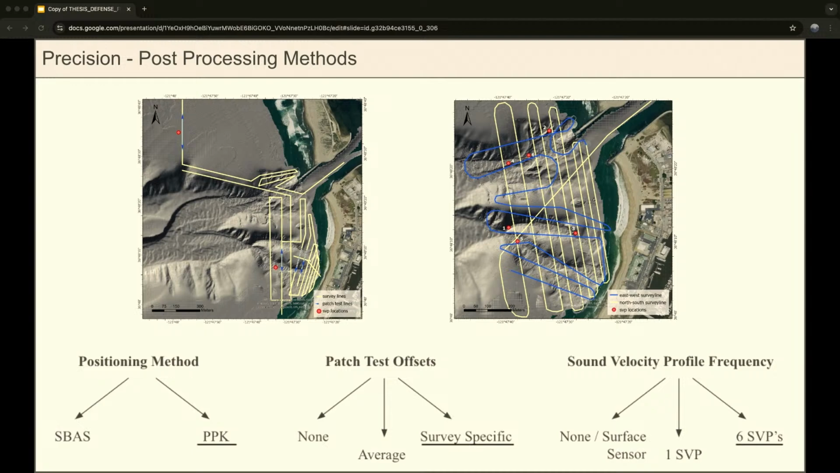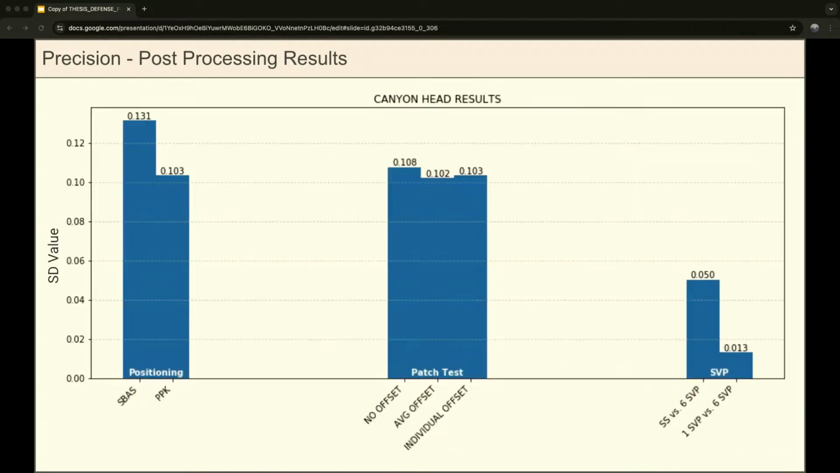And then I also extracted both of these surveys with no patch test applied, with average patch test applied, so an average of all the 5 tests I did, and then survey-specific patch test applied, which again is going to represent that ideal case scenario. And then for the sound velocity profile frequency test, I used the November 11th survey with these 6 sound velocity profiles, and I exported a version with no sound velocity profiles applied, so just using the surface sound speed there, and then just using one sound velocity profile, so I chose this deepest one here, and then again our ideal case scenario with all 6 sound velocity profiles applied.